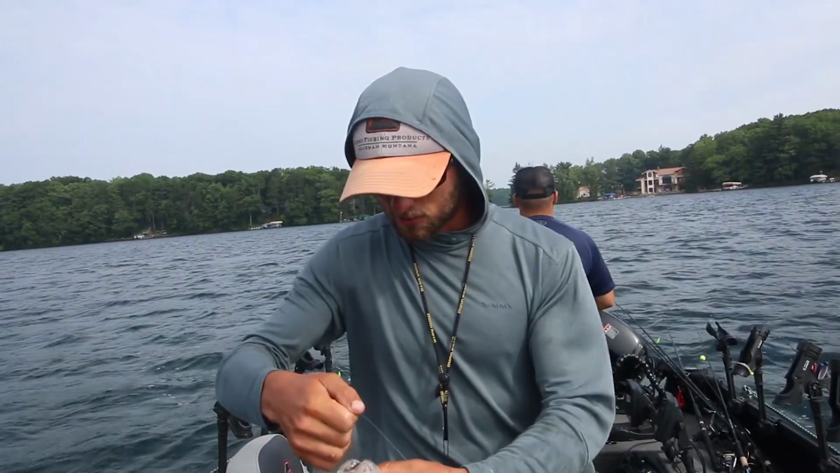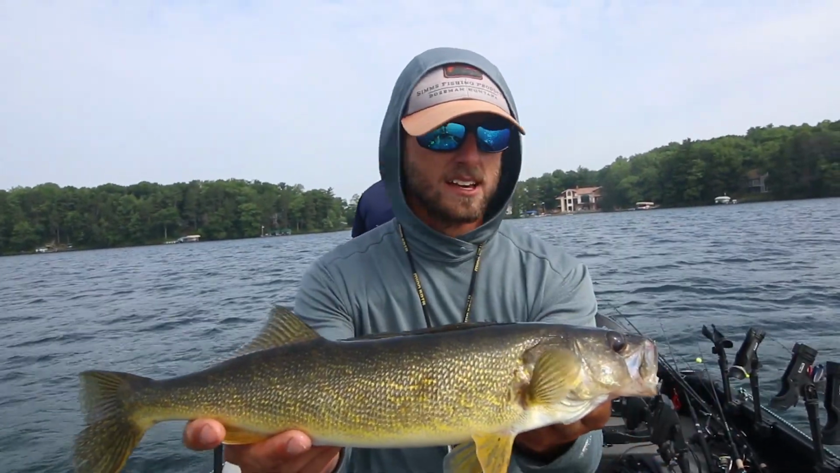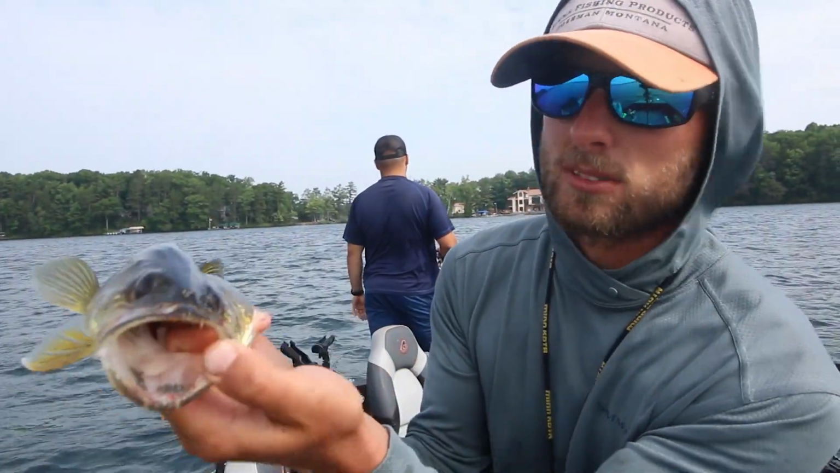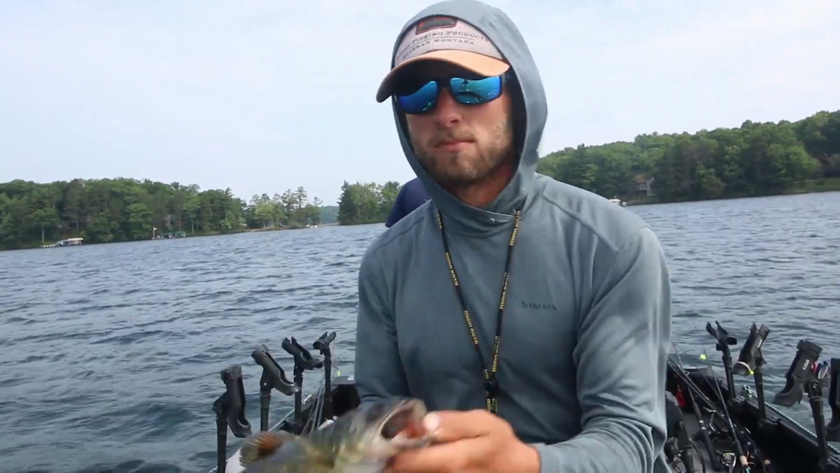When you get good at reading side imaging, and we just did a whole video, I believe it was last week or maybe the week before, on side imaging settings, but when you get good at seeing what you're looking at, that really is the key. That one's all stuffed full of insect larvae too. We're gonna let that one go and get back after it.